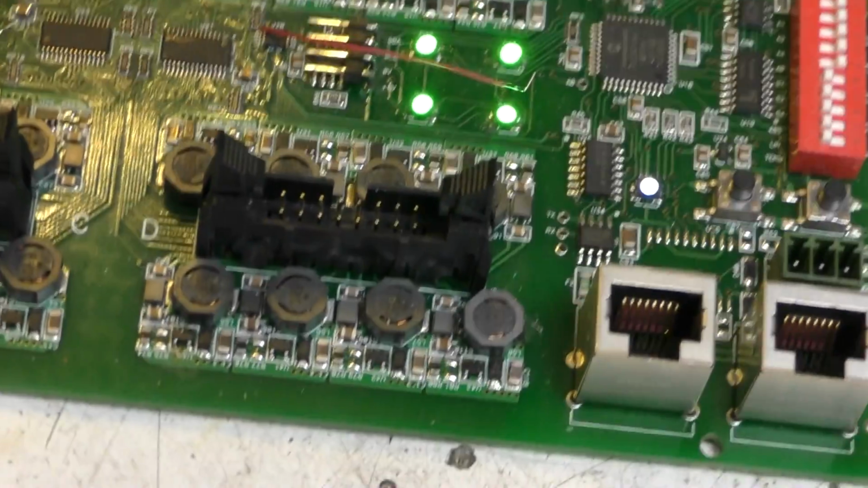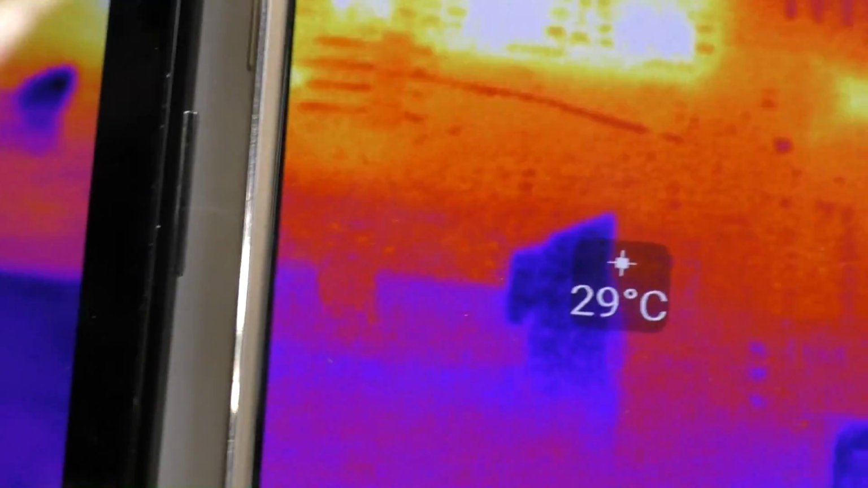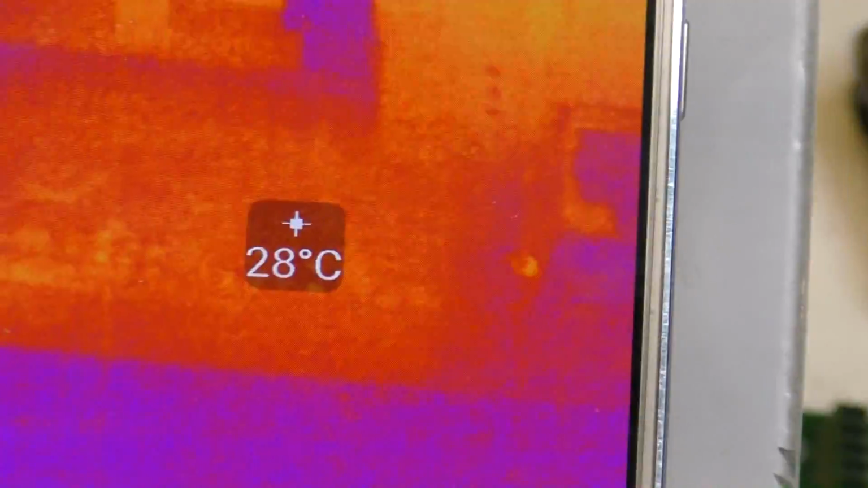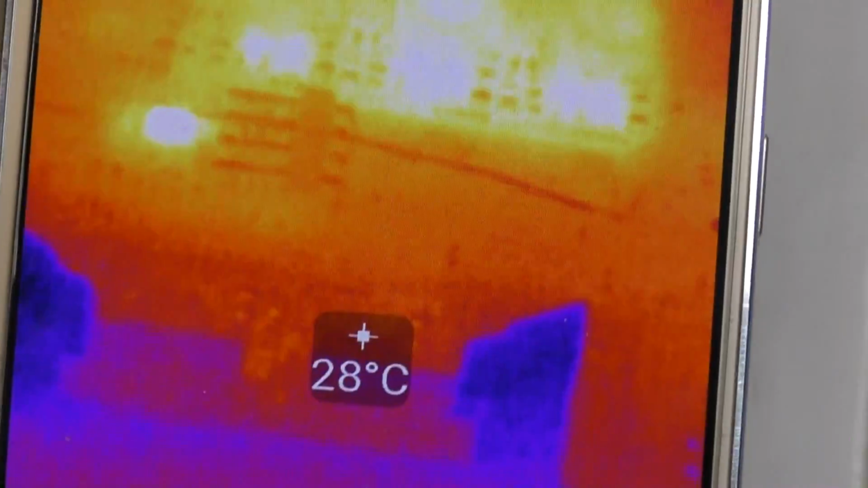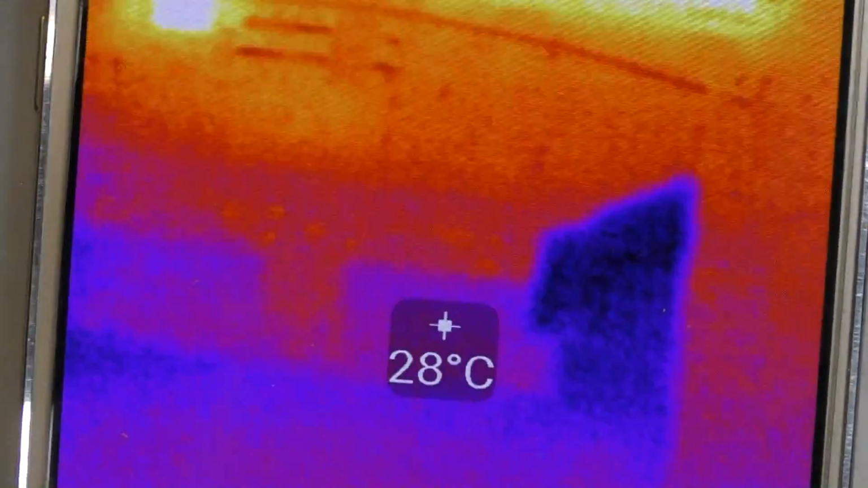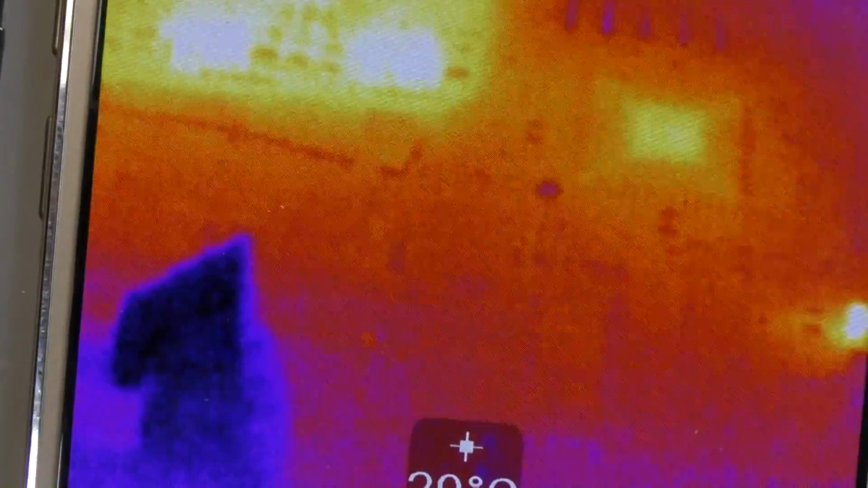Now for close-up work, the adjustable lens does give you an advantage in that it'll get a better focus on close-up images. So again, we're comparing with the Flir One, and you can see roughly where it is on the Flir One, whereas you can see quite a lot more detail on here. You can just about make out individual components, again using the standard lens. So if you're doing a lot of close-up work, that lens adjustability would be quite a significant advantage.